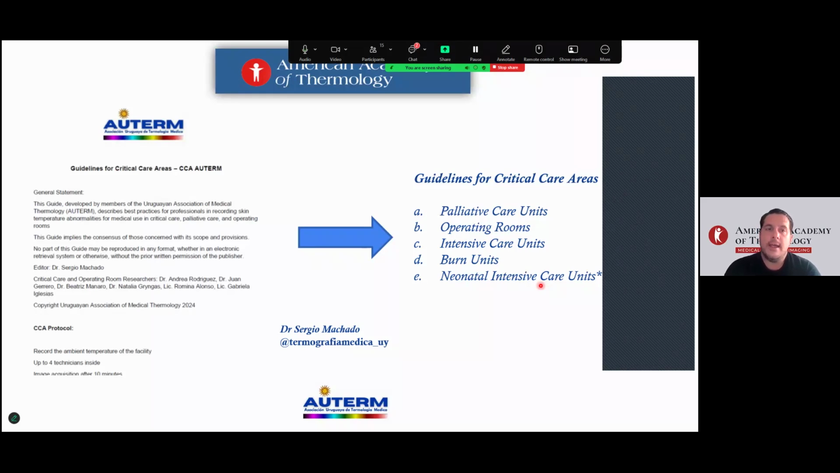In Uruguay, Outterm is working on guidelines for critical care areas, the CCA Outterm protocol. This is applied inside these areas of the facilities, overall approaching thermography in extreme conditions. That's the point.